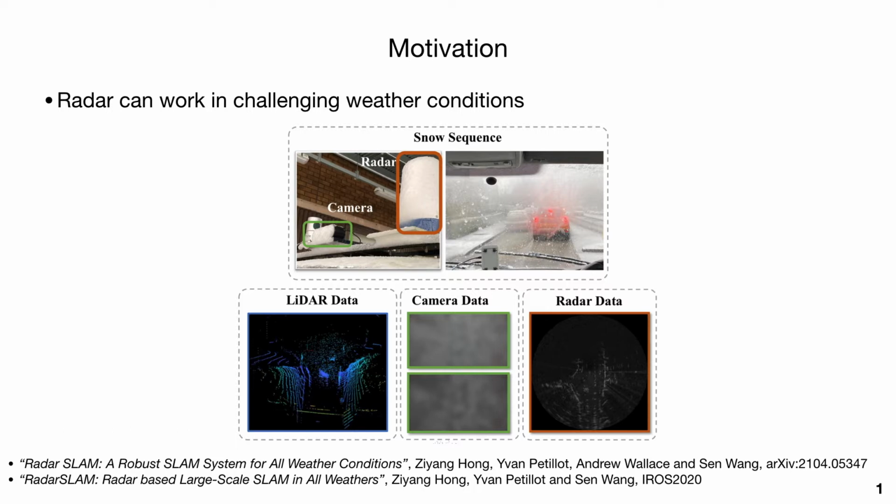Unlike LiDAR and camera, radar has been shown as a reliable sensor that is robust in all weather conditions, which is important in autonomous driving. Therefore, radar is a sensor with a lot of potential.